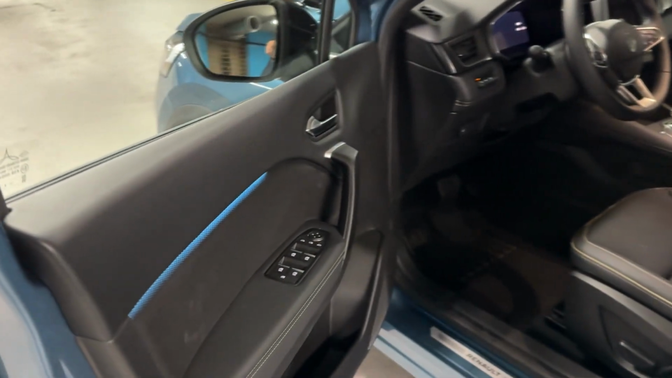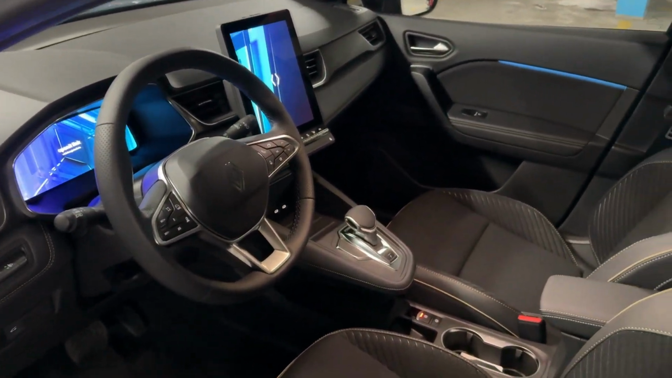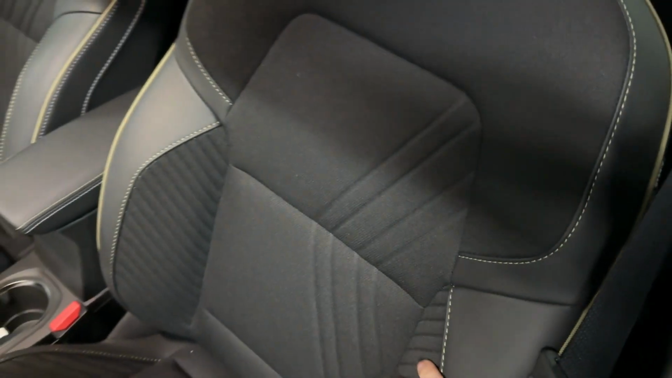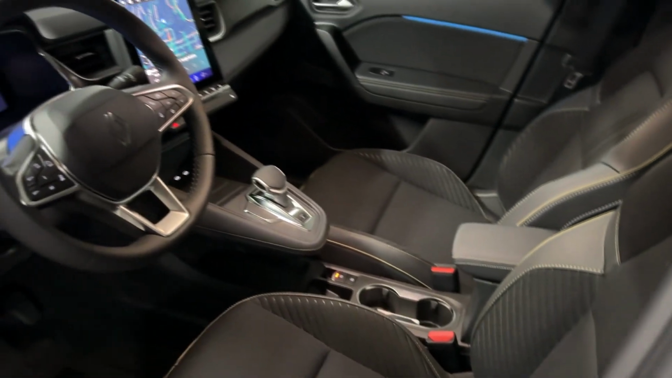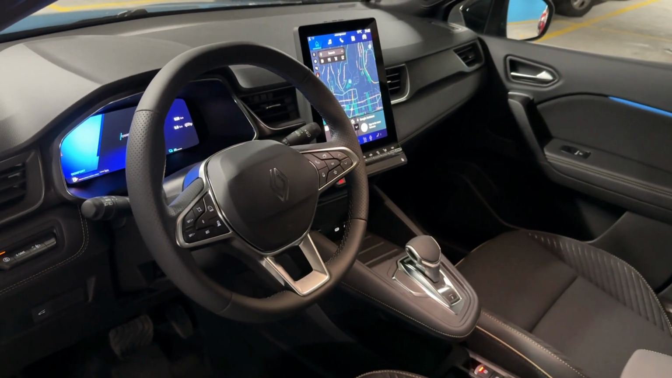So we have the key with us, and then the car unlocks when you approach it here. And look at this. So let's see it from driver's perspective, but first also let me show you the beautiful seats. Look at the pattern here, like the Renault badge. And yeah, overall, I really am a big fan of this interior. Now let me show you how it looks from driver's perspective.